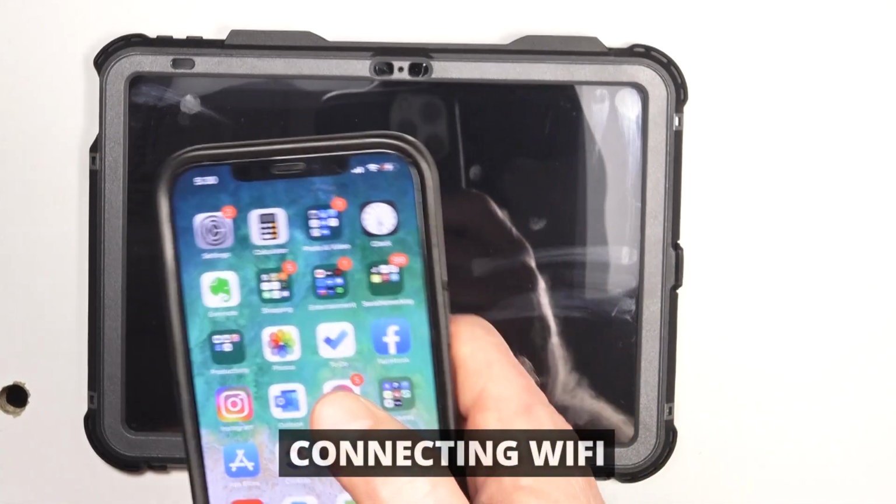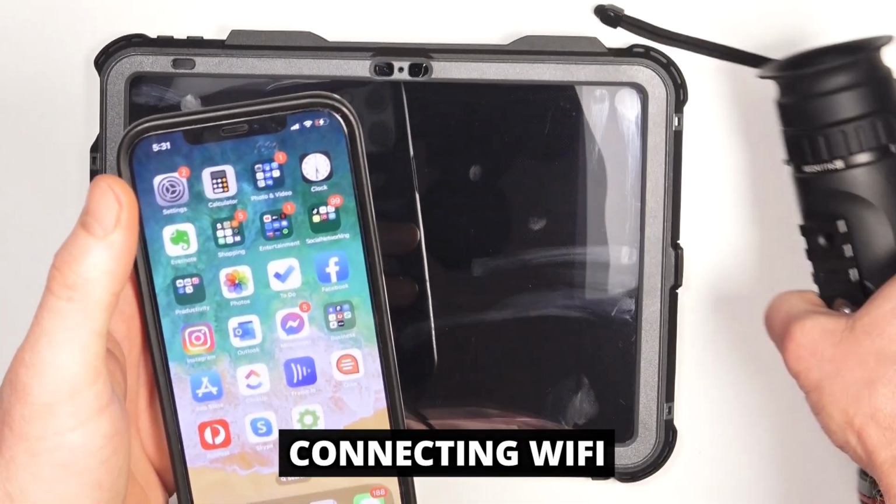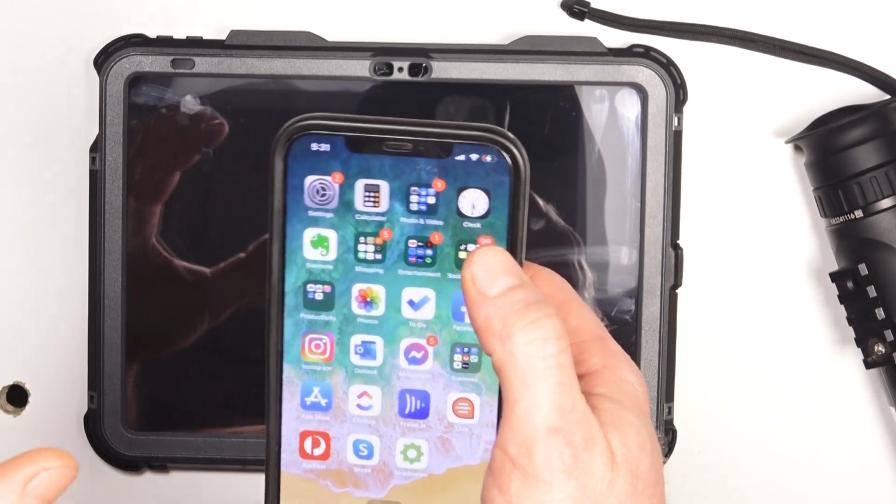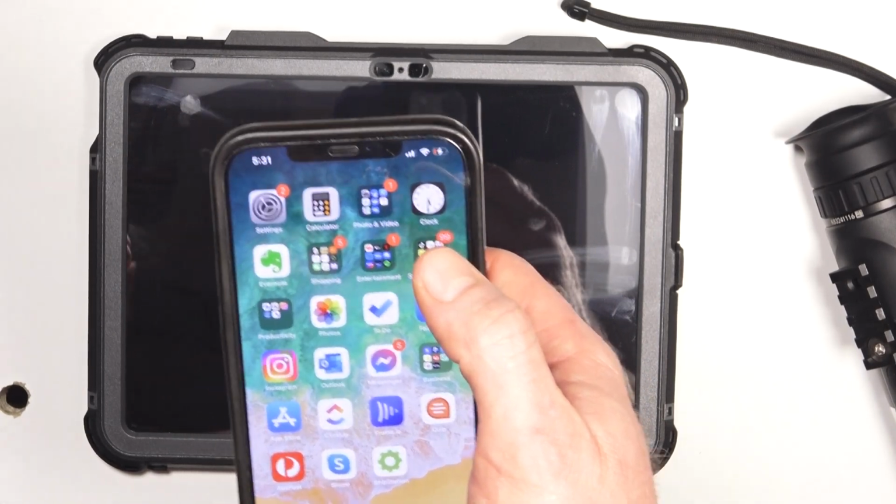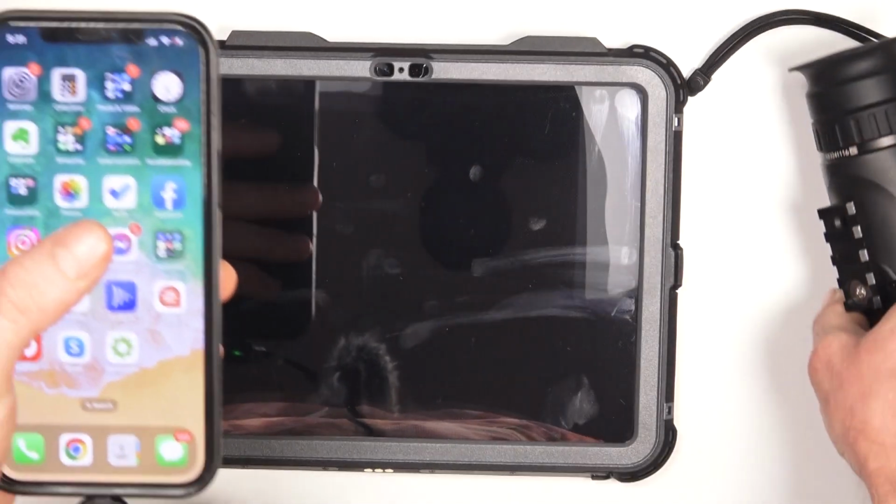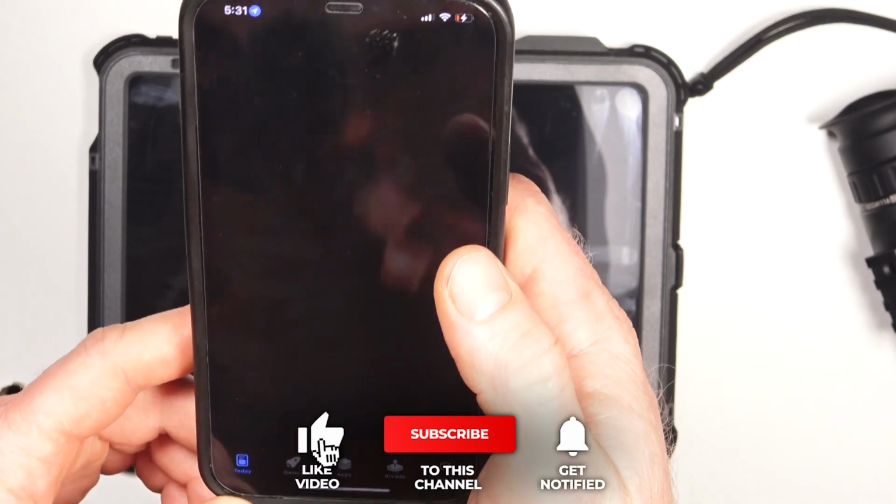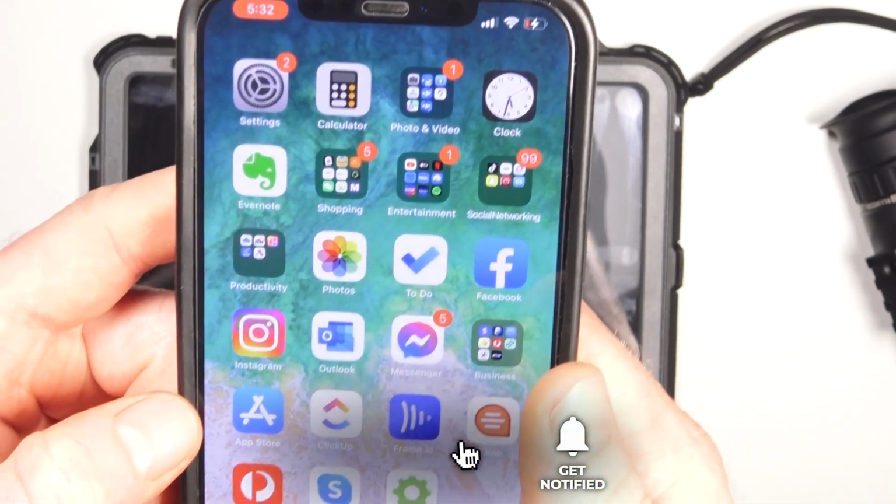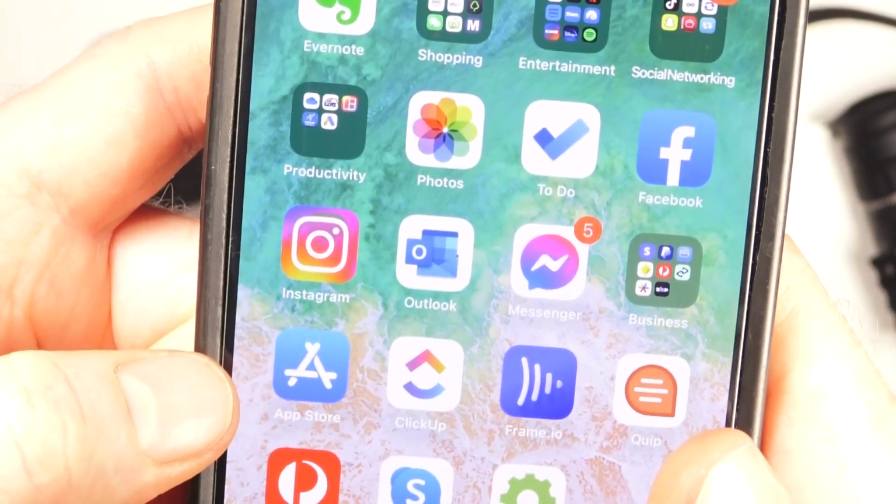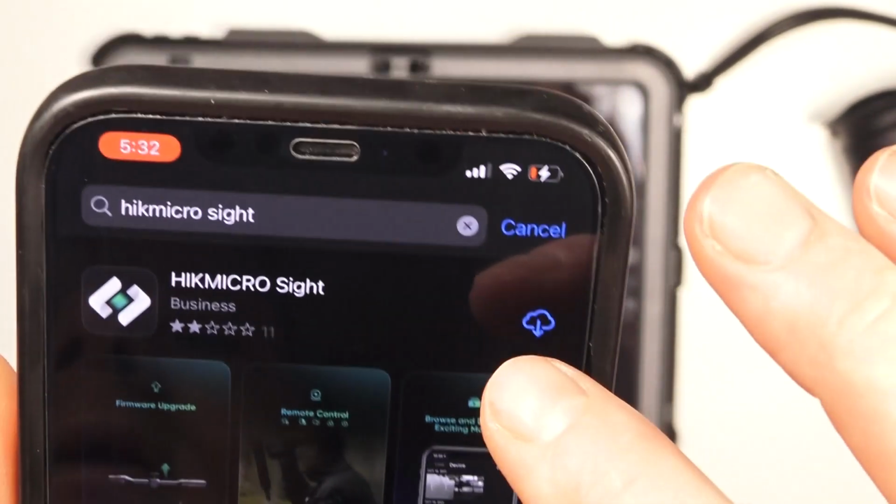Let's talk about connecting your Hikmicro to a tablet or to a phone over Wi-Fi. Now let's be clear, you don't need an internet connection and you don't need any sort of cell service or anything. It's strictly a connection locally between the 2 devices, okay? Now one of the first things you want to do is download the Hikmicro site app. So you want to go to your App Store on Apple or Play Store on Samsung devices, type in Hikmicro site, and download the Hikmicro site app.